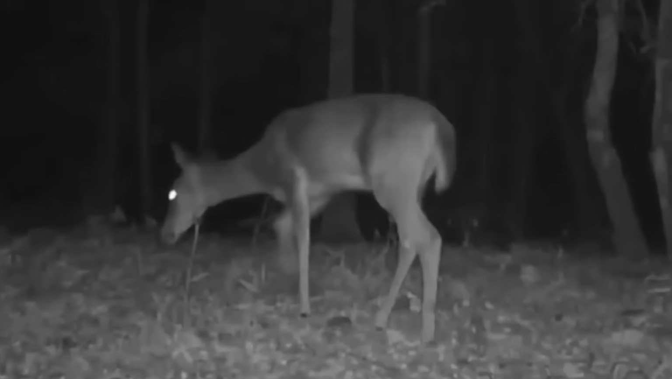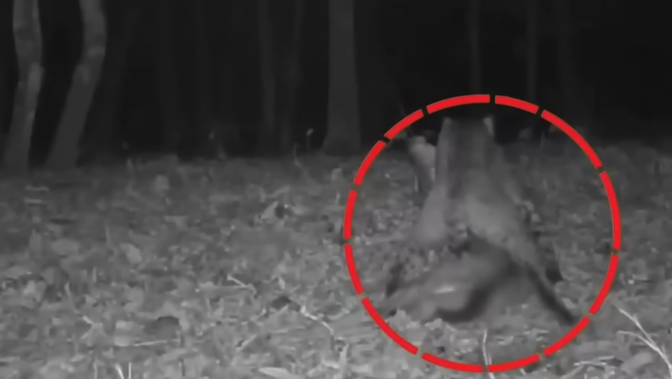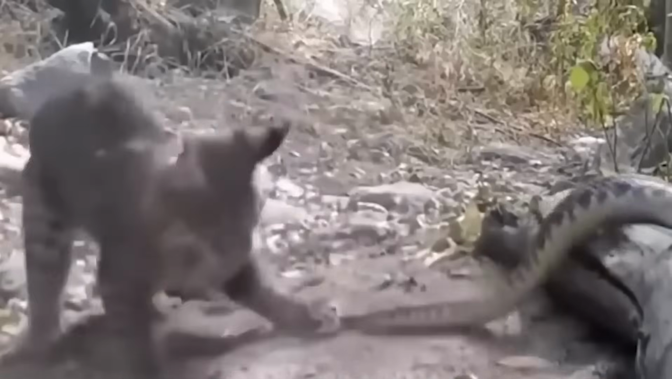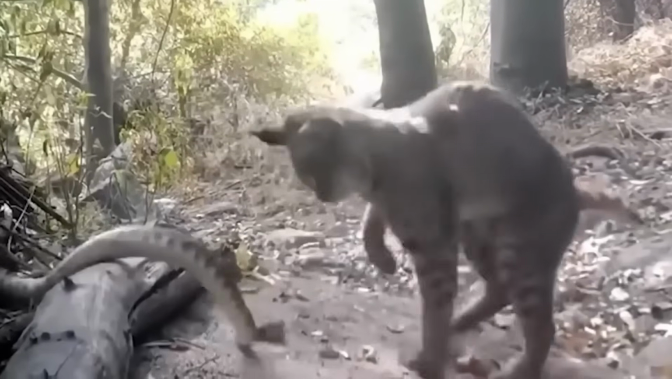Here is the deer on the ground, and that's when the ambush predator makes his first move. And at last, a strong bite on the neck, and here it is, the miserable end of the poor fawn. Striking, and striking really hard. Here, see how it takes down a venomous rattlesnake with only its paws.